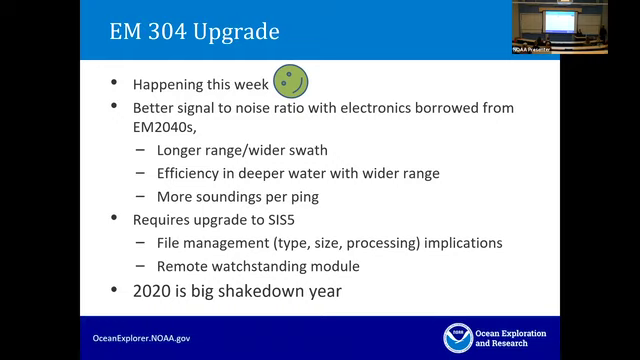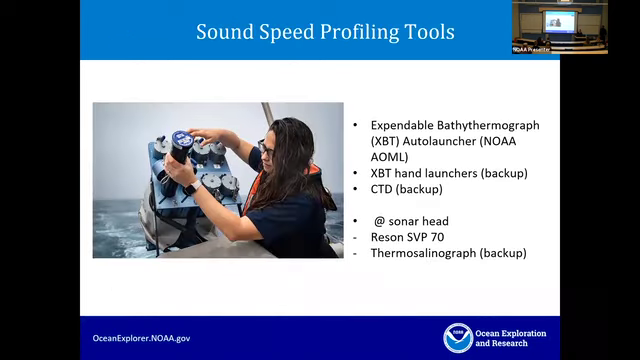On the plus side, there is a remote watchstanding module part of SIS5 that we will be playing around with, probably during long transits, to see if we can run the M302 or 304 from shore, seamlessly. So that'll be fun. For our sound speed profiling tools, we have an auto launcher to launch XBTs by pushing a button inside. You can see Shannon here loading XBTs in a rainstorm. Maybe there was lightning and we didn't want to go outside.